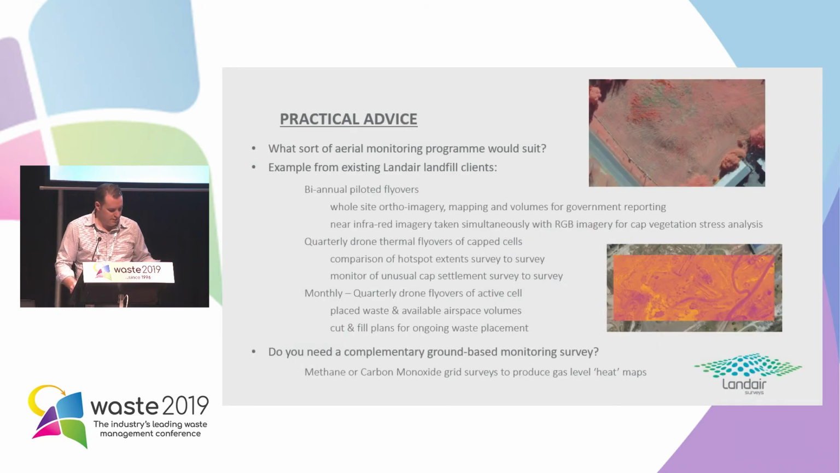Some practical advice. Work out, to start off, what sort of aerial monitoring program would suit you. And this is an example of a couple of our landfill clients. They have biannual piloted flyovers, so aeroplane flyovers. That gives you whole site imagery, mapping and volumes for reporting, and also volume reconciliations. But at the same time, you can take simultaneously near-infrared imagery, and that gives an indication of cap stress through the vegetation dying off. You can see up in the top corner there's parts of that area where the vegetation's dying off, as shown in the near-infrared.